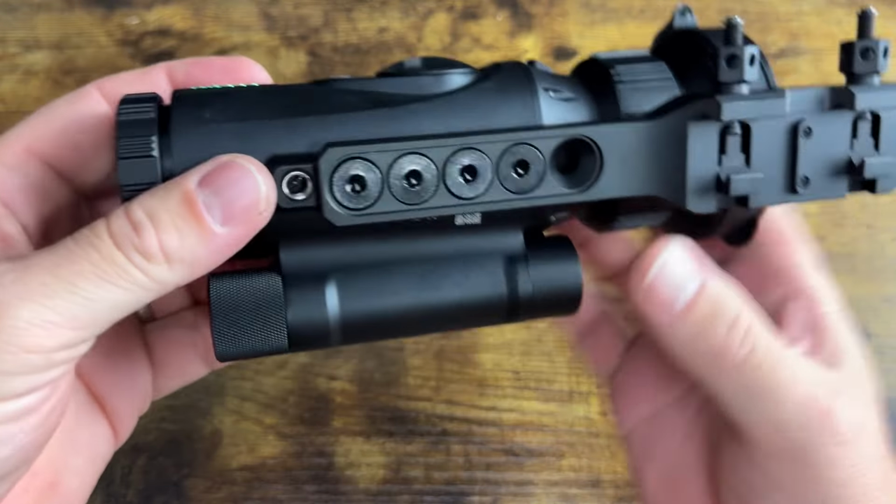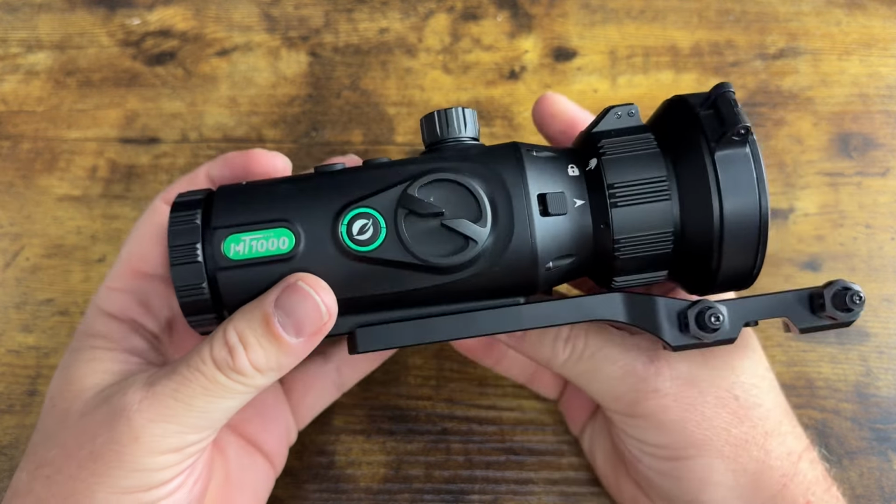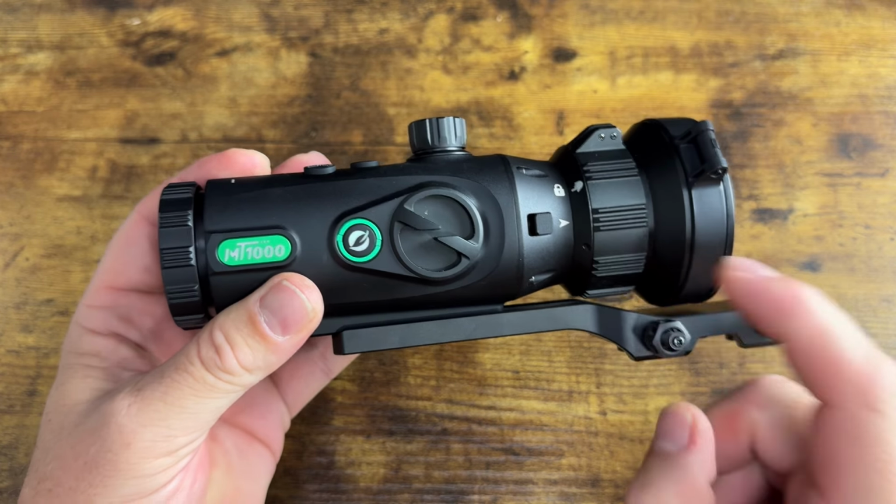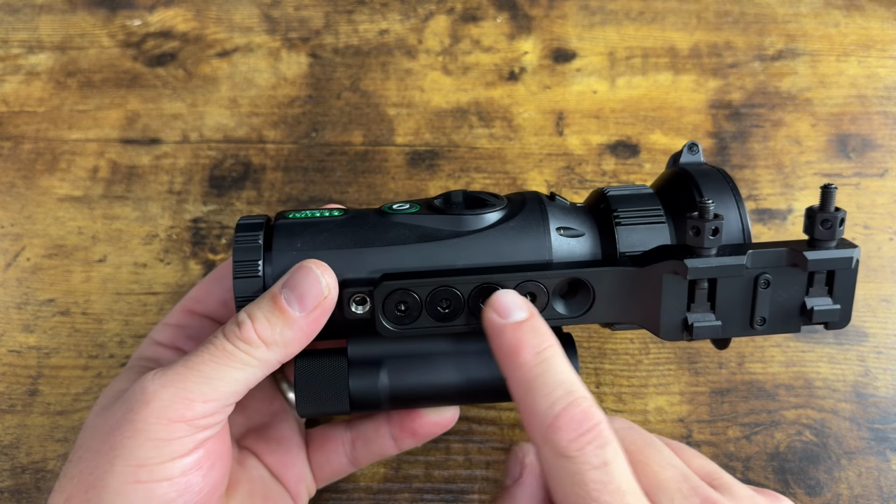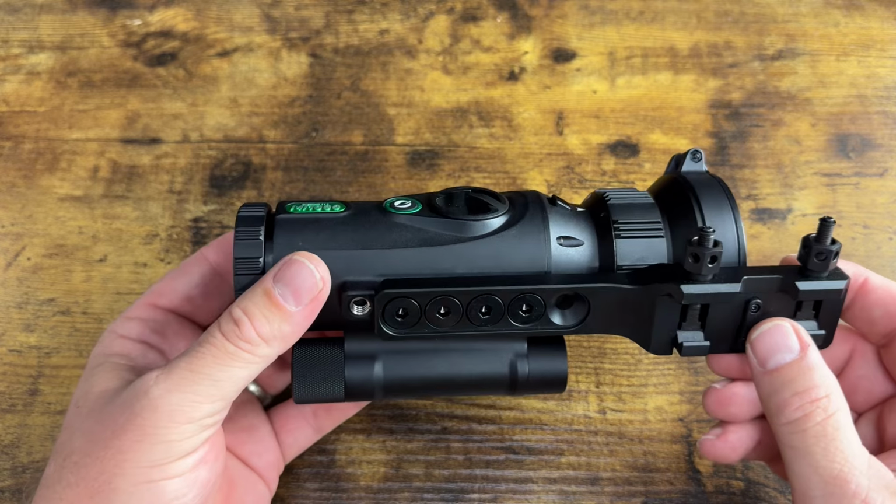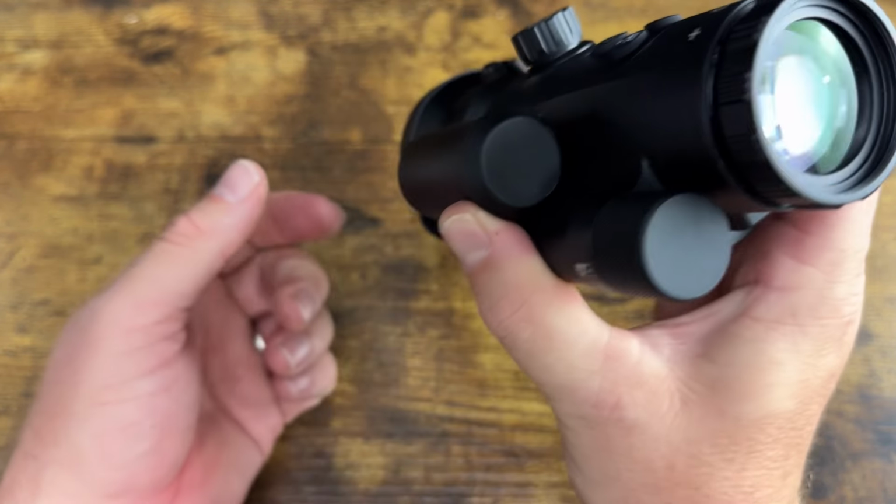So as you can see, we have mounted the mount that came with it. Now, it's my understanding they sell a quick disconnect mount for this. They also recommend in the instructions that you have at least 3 screws to hold this down. We have 4, so we're going to see how that mounts. Also, by the way, let me turn this off right quick and show you something.